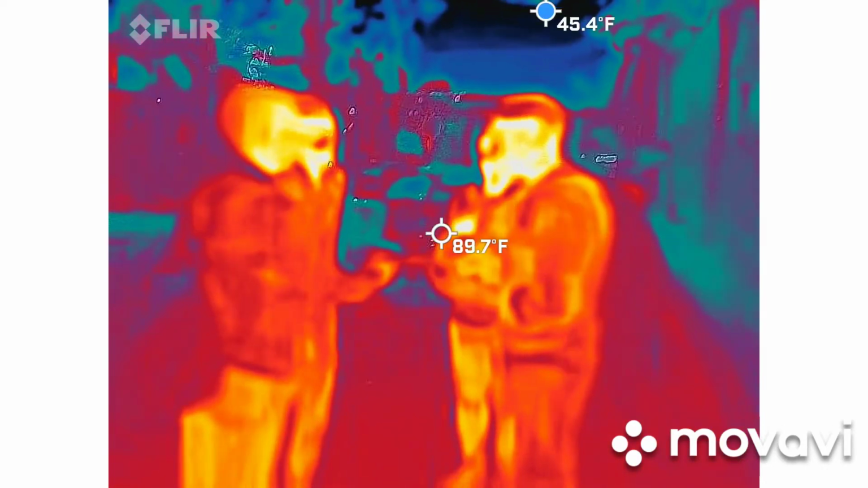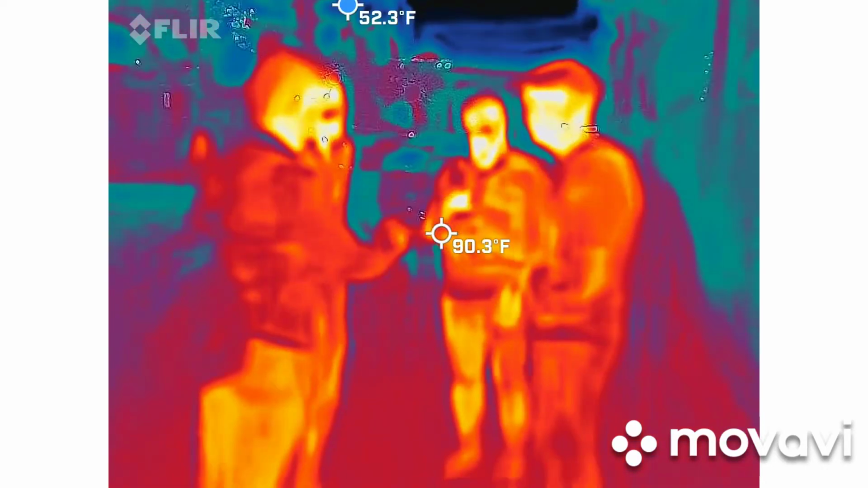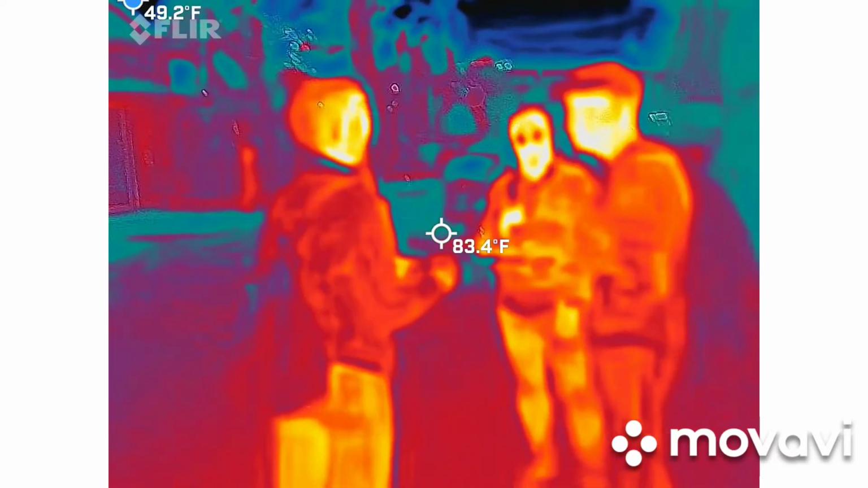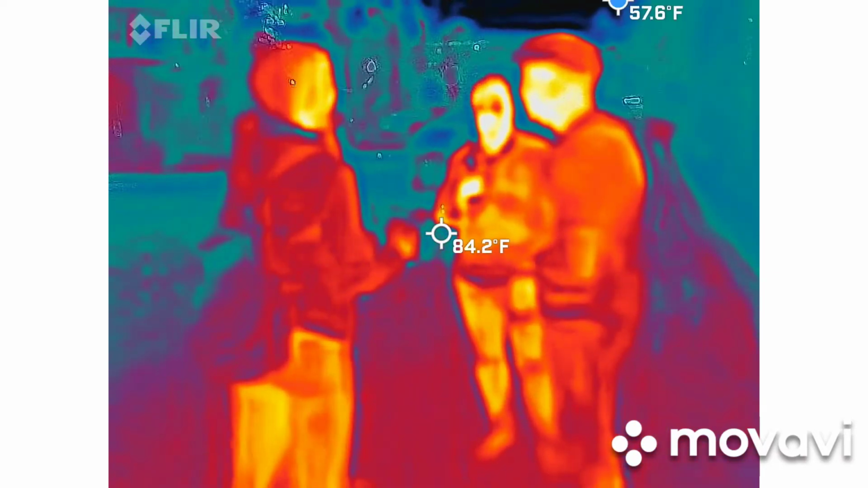I'll be honest. There are some times where I give tours and there's a vet on the tour. It doesn't matter what story I tell. Everything's related to that vet's friend that they lost overseas. So it's a possibility. I don't want to get your hopes up, but she showed up in the cemetery a couple weeks ago to visit her.